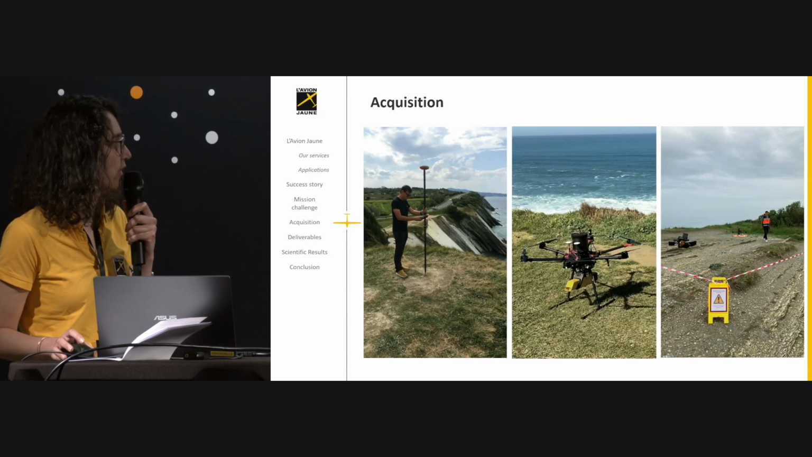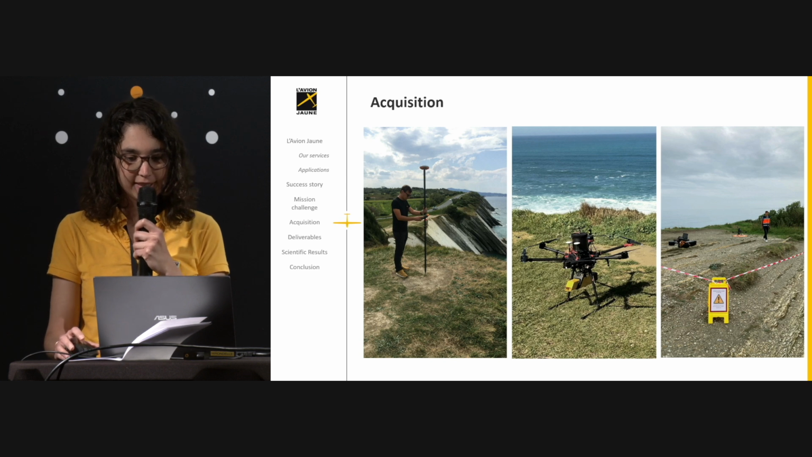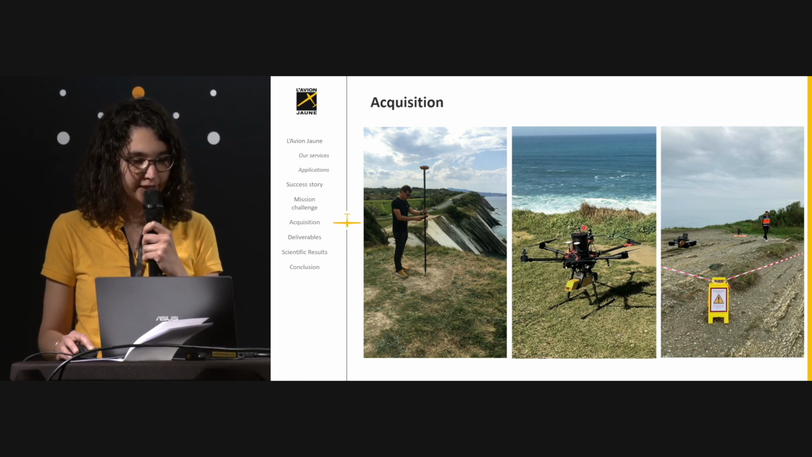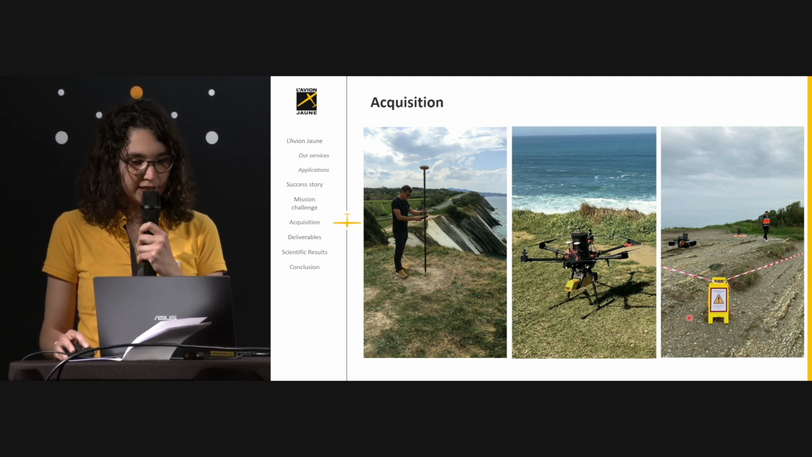And here are a few pictures of the field operations. So here you have my colleague collecting ground control points. In the middle you have the drone with its parachute, which is this small cylinder here. And on the right, the takeoff and landing delimited area.